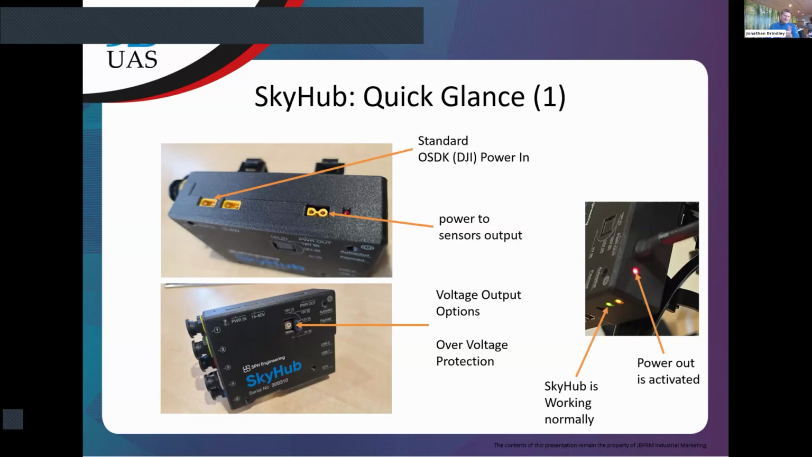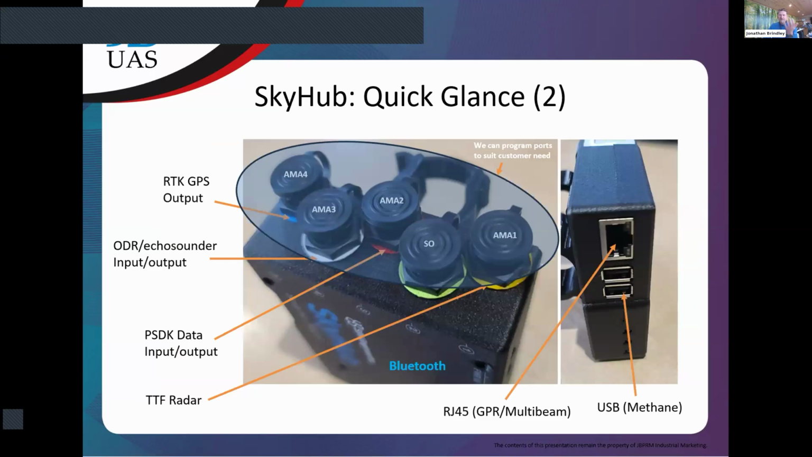Again, we've got LED, so to show that it's so easy to use, power is activated. You can see the power is going out to your sensor when we have a red light on, and we also have a green light to say that the autopilot is working correctly. So again, it's trying to help you along with how the system's working. So it's really useful and really easy to use.